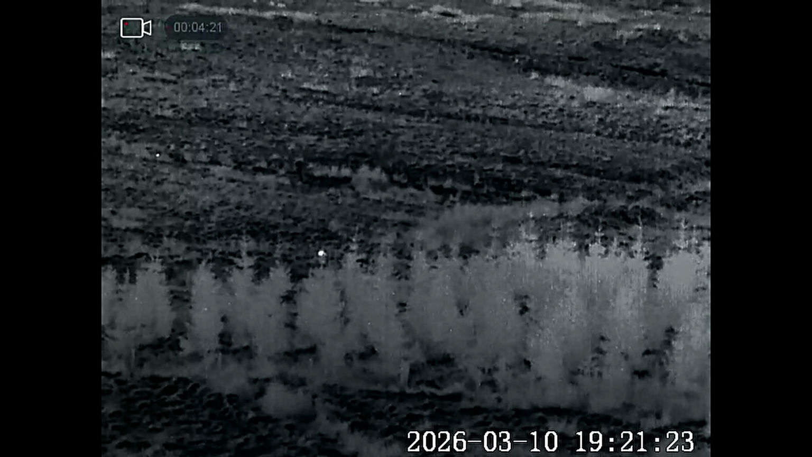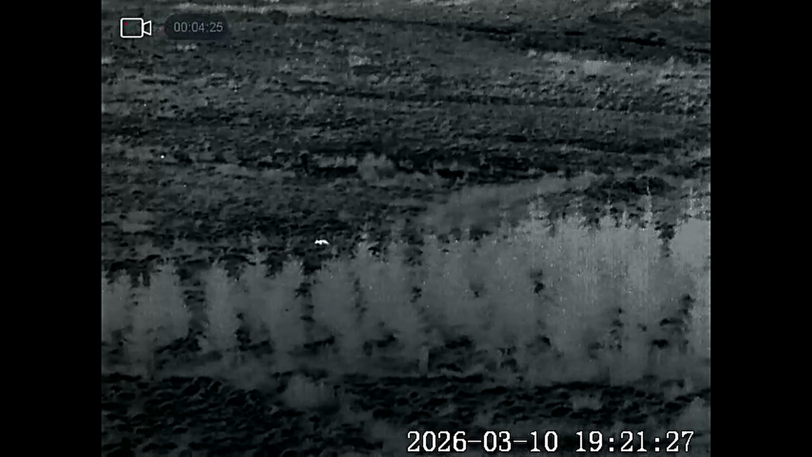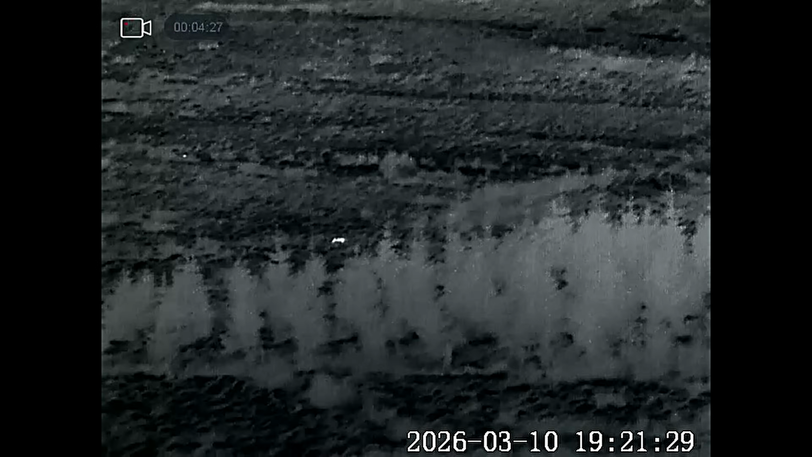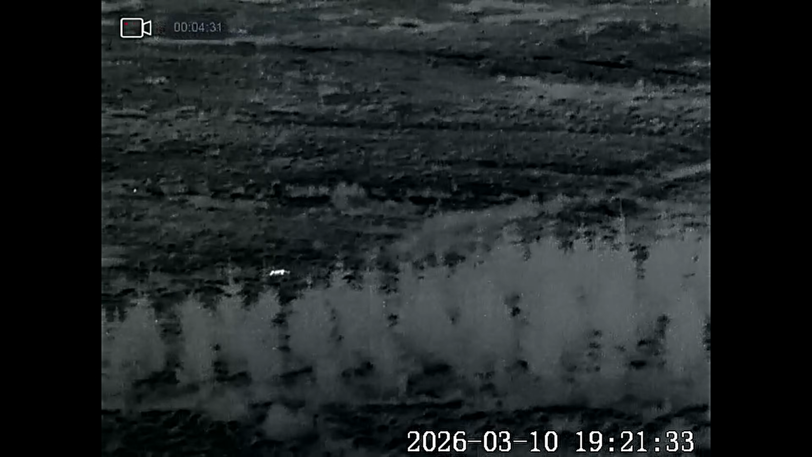Yep, this one's come down and it's actually following the tree line along towards me. So chances are I'm going to get a shot at this one. It's really windy though, so I'm going to have to wait till it gets close in.